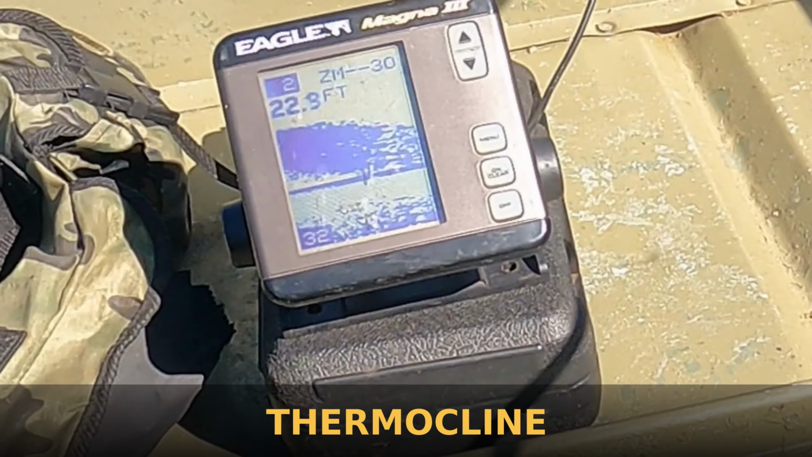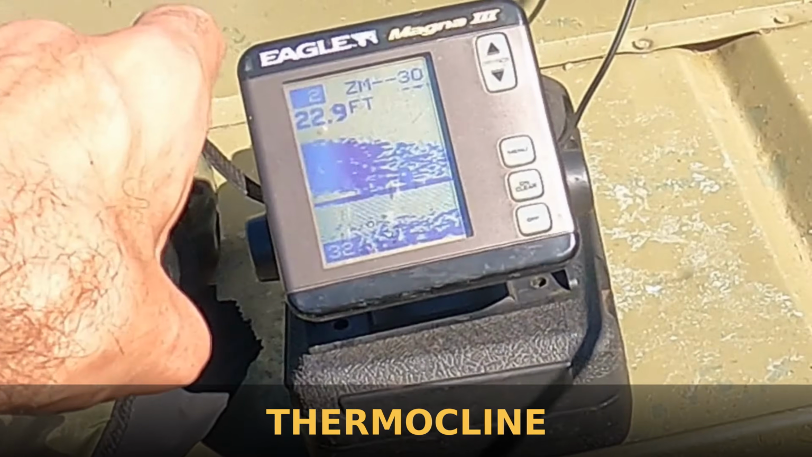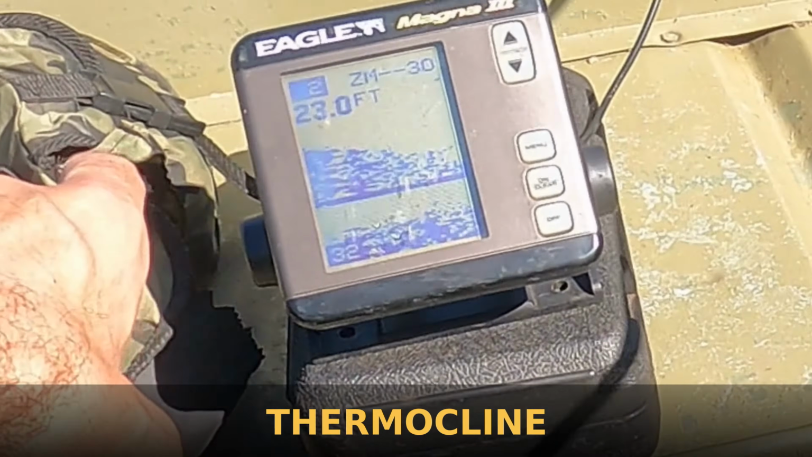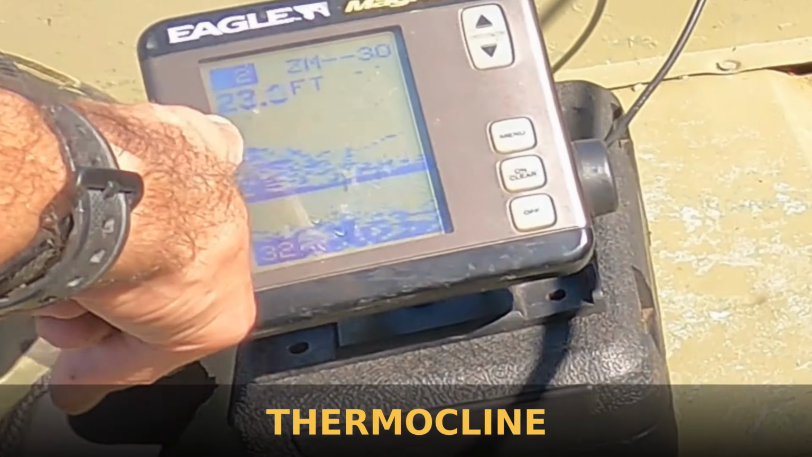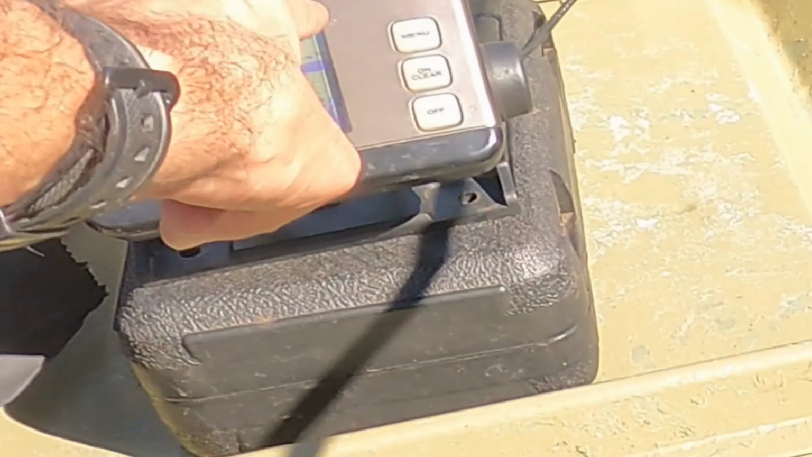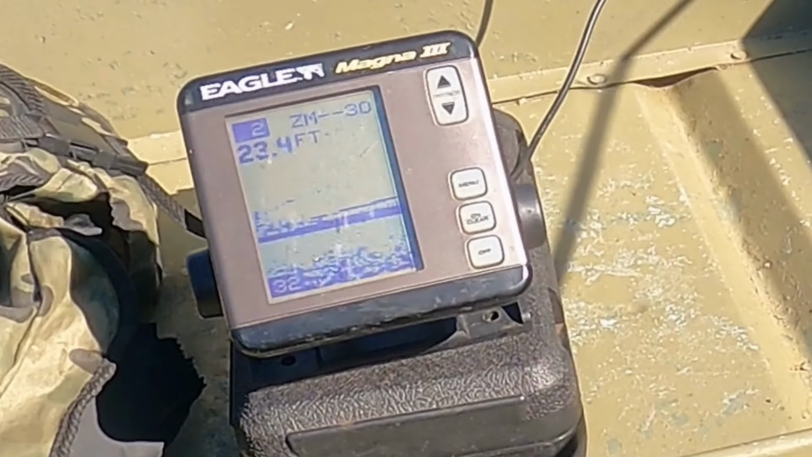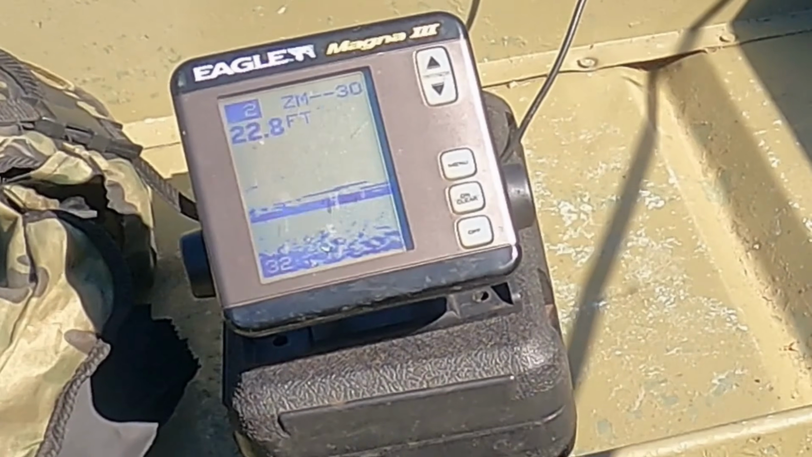If you're looking for the thermocline, turn up your transducer as much as you can to still have a clear and undistorted signal. Your thermocline may show as either a band or a thick band on the bottom. If you're curious as to why that thick band forms, it's because colder water is denser than warmer water.